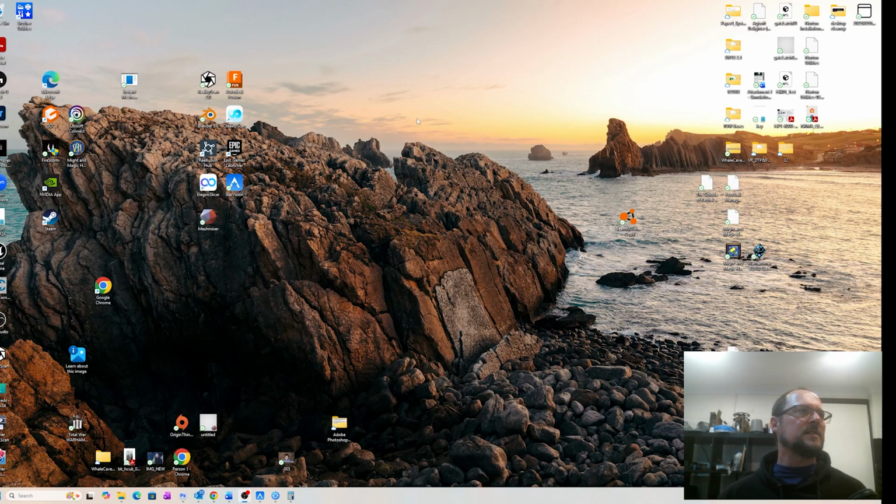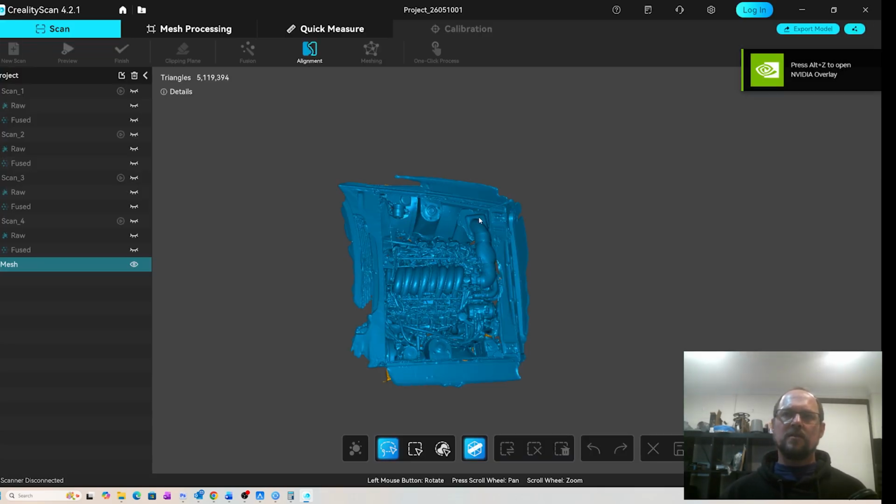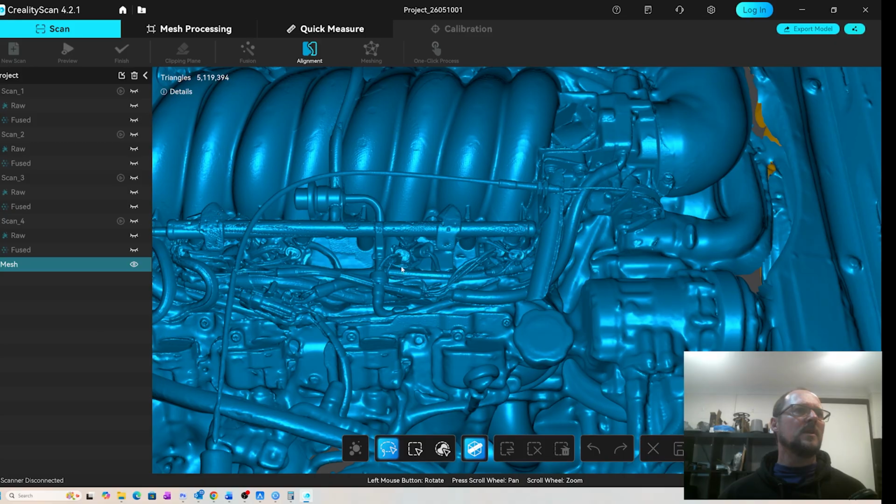So let's look at the Creality scan of the same thing. So again, I made sure I didn't play into strengths and weaknesses of either scanner. I literally just did the same thing to compare like with like. And again, this is a good scan.